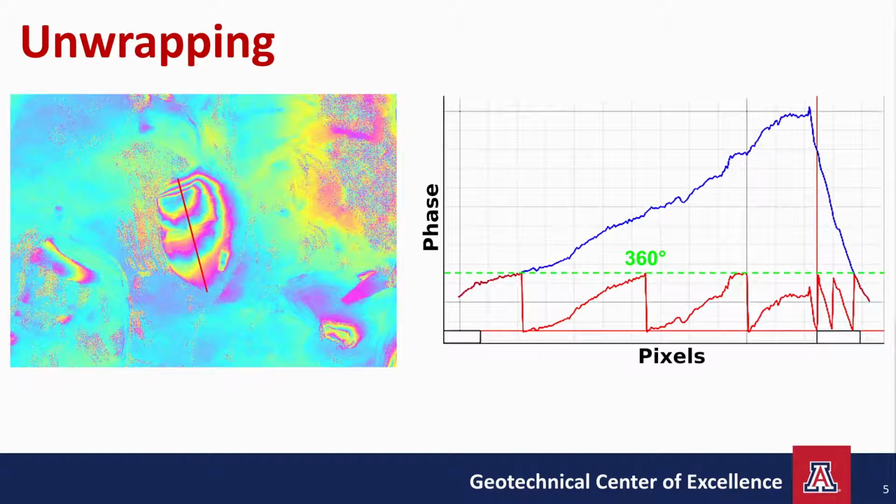The displacement area in the center, I can by eye count 1, 2, 3 fringes. I know my lambda over 2 is 1.5 centimeters, so multiplying 3 by 1.5 equals 4.5 centimeters. So the area inside the third fringe has displaced around 4.5 centimeters.